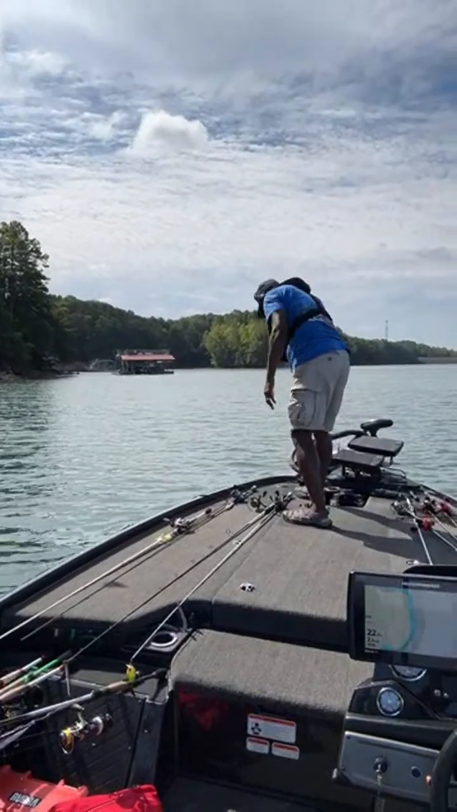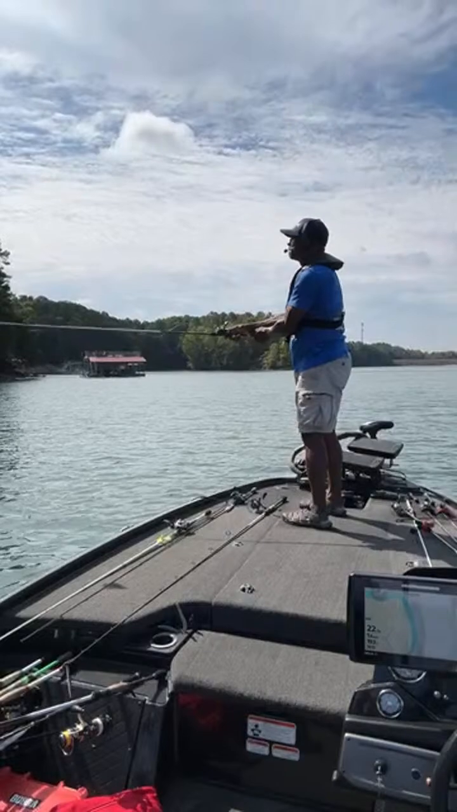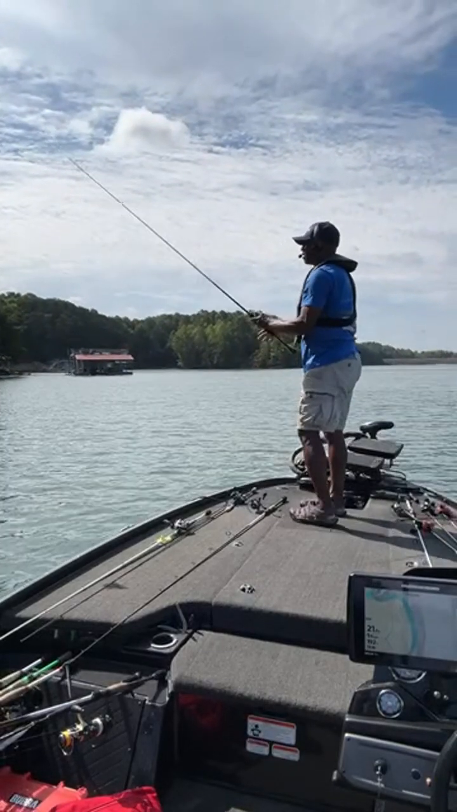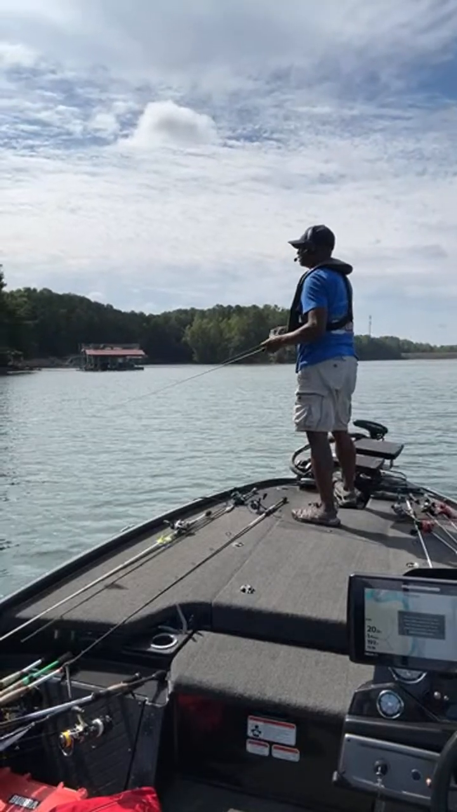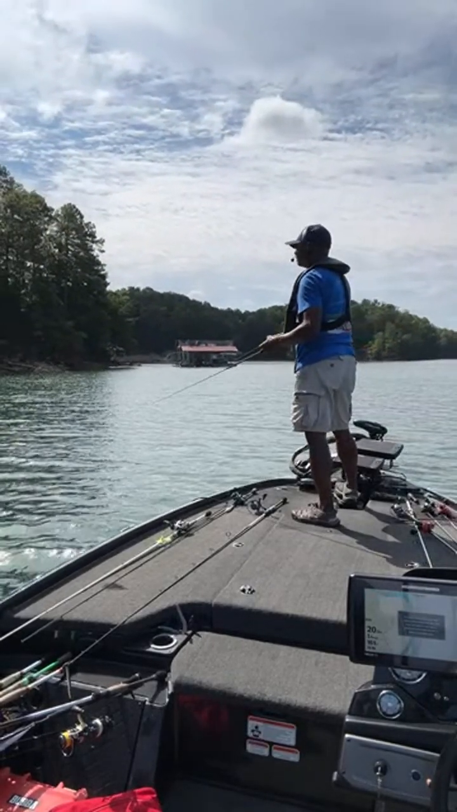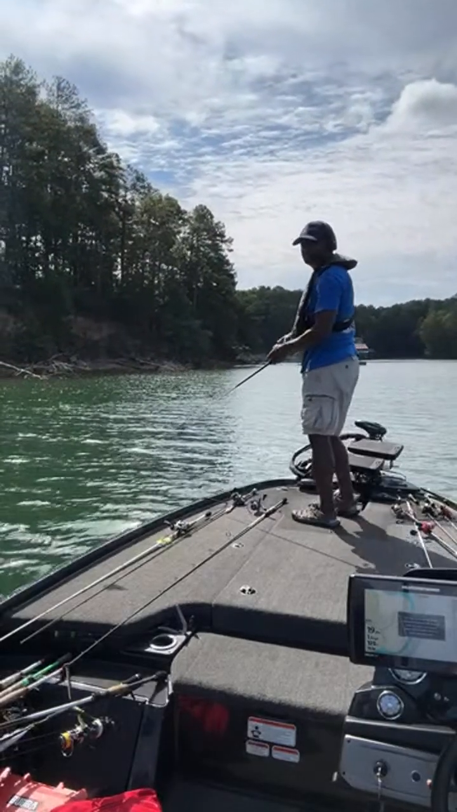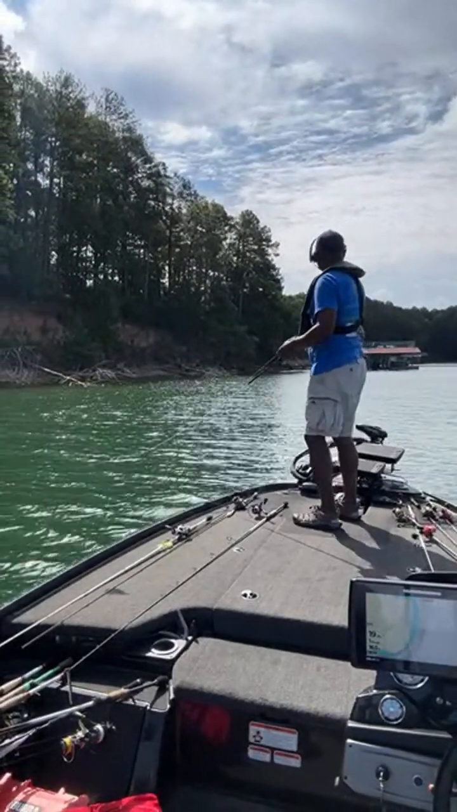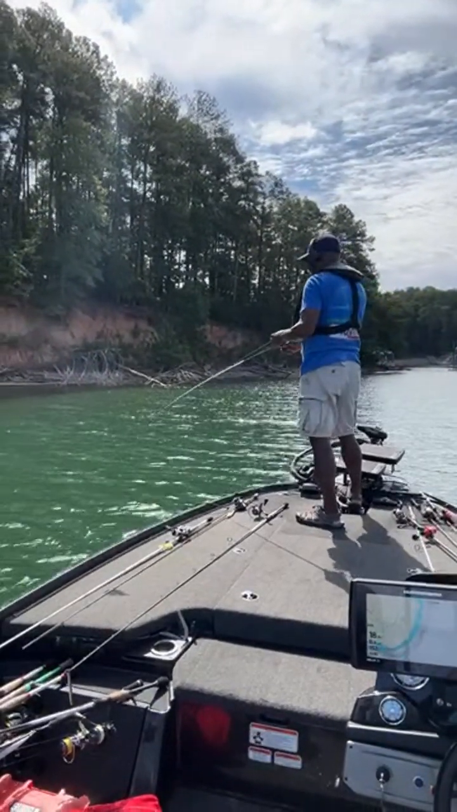Back at it with the crankbait. Right where it needed to be. Now that's a good looking laydown right here, sitting in 15 feet of water.